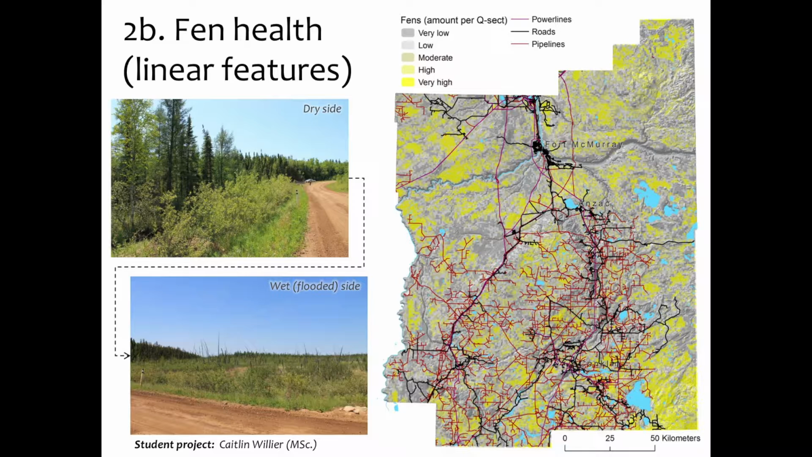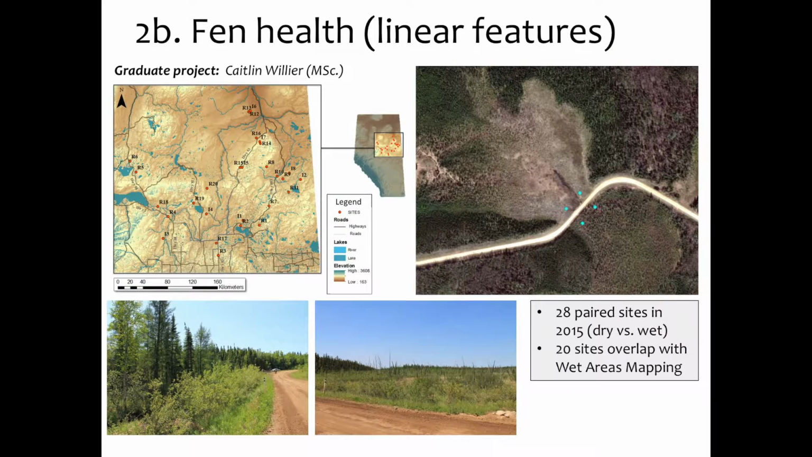So on the wet side, where there's flooding and mortality of the original, more semi-open treed fen, it's switched to more of a wet graminoid sedge system. And on the other side, you're actually really increasing the total tree growth on the dry side because you're drying it out, allowing better tree recruitment.